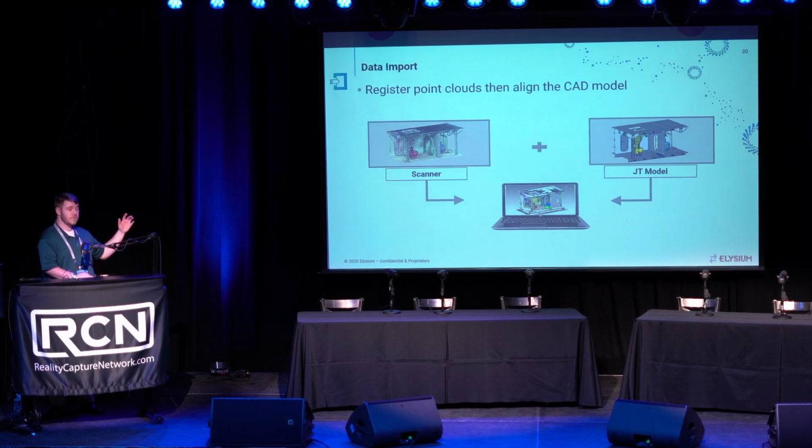So for data import for this project, Newport News Shipbuilding set up a proof of concept environment in a warehouse, and they came through, scanned the environment, and also produced a JT model for the use in our process. So in this particular case, we have the ability to consume the scan data, consume the JT models, and overlay them together as the start of this process.